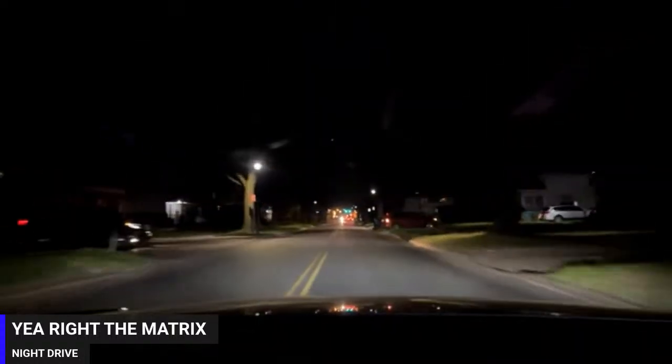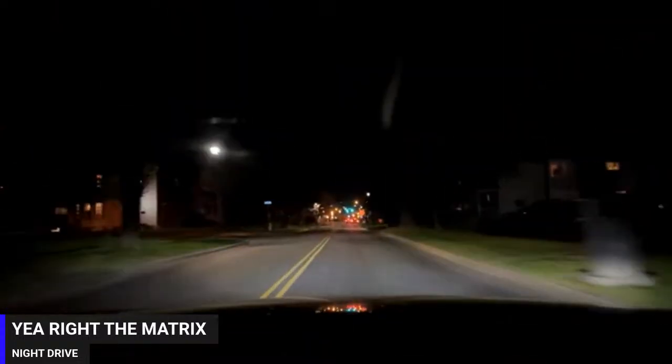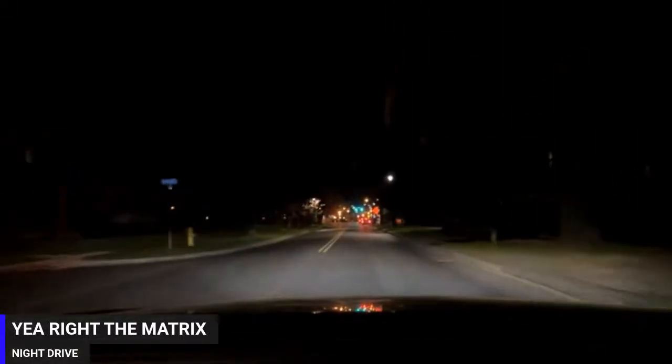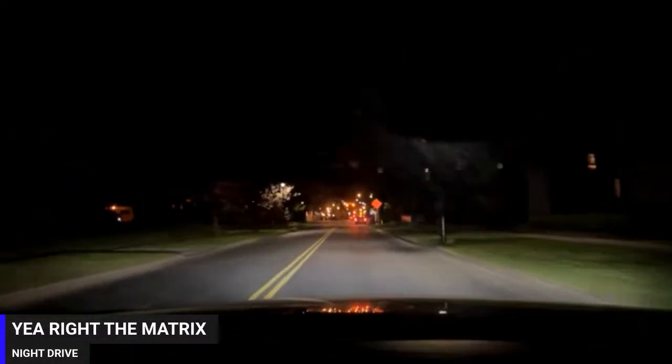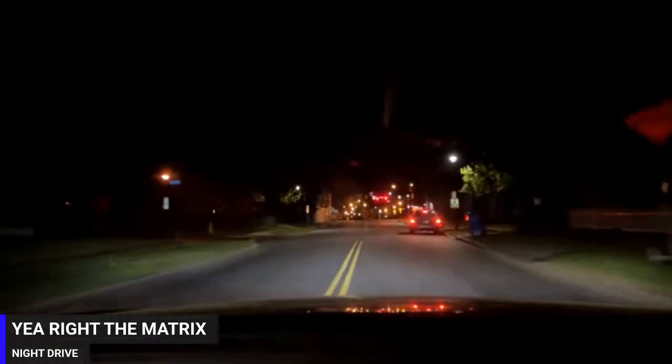But it's pretty quiet. See a few cops here and there, but nothing. Get back to the scanner. What the hell?